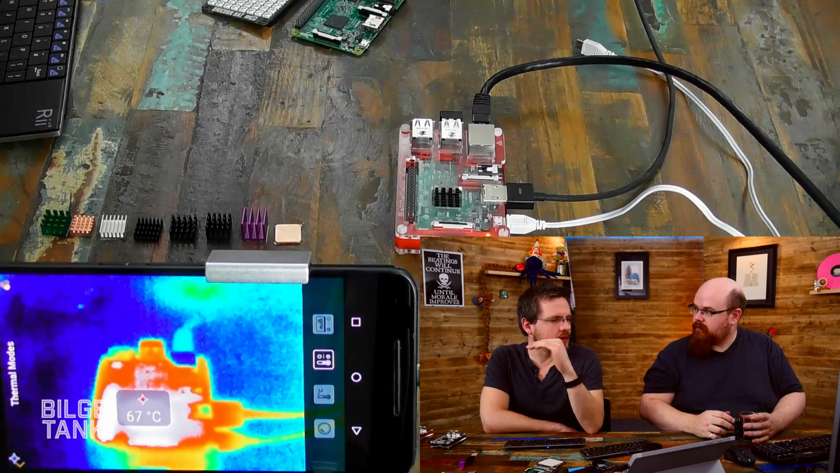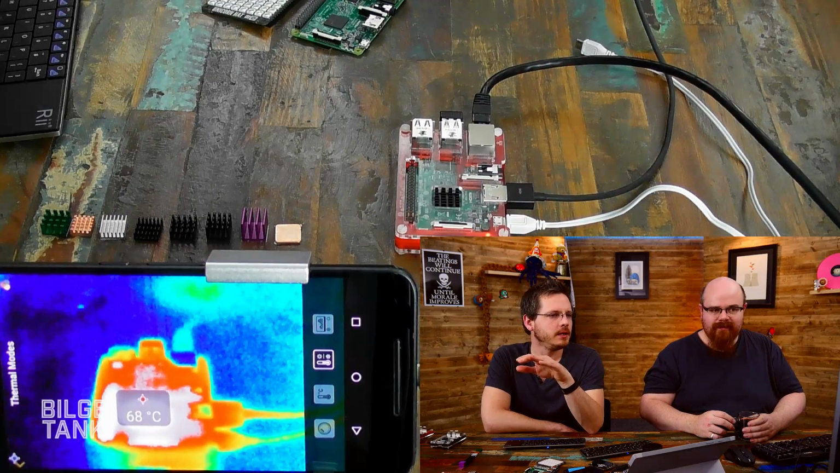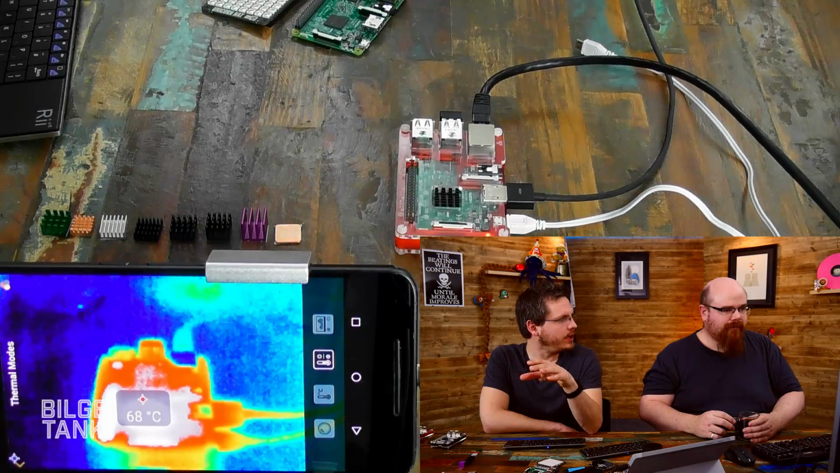And when you say running it for hours, you mean running it full beans for hours? Oh, full beans for hours, yeah. General use is not going to matter. It doesn't matter a jot. Pretty much everything we do here, it would make no difference.